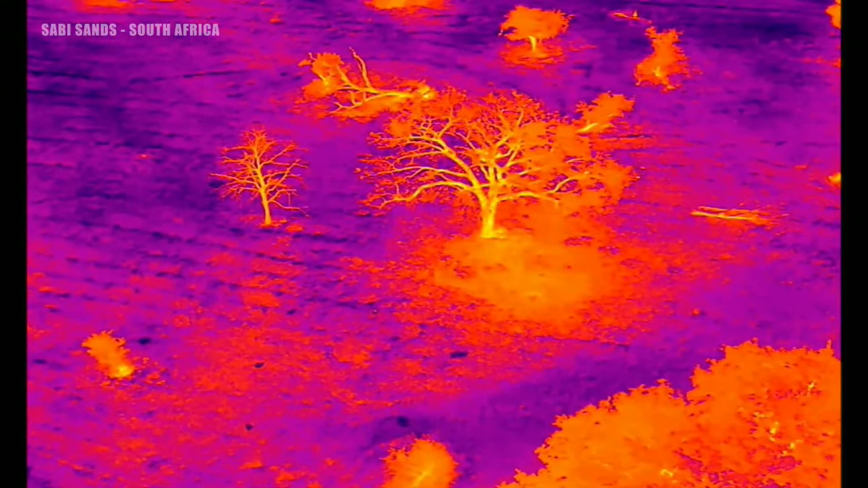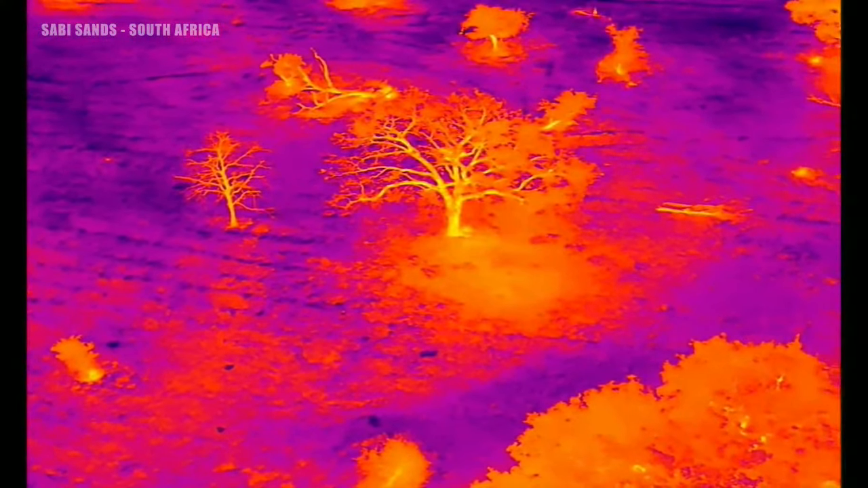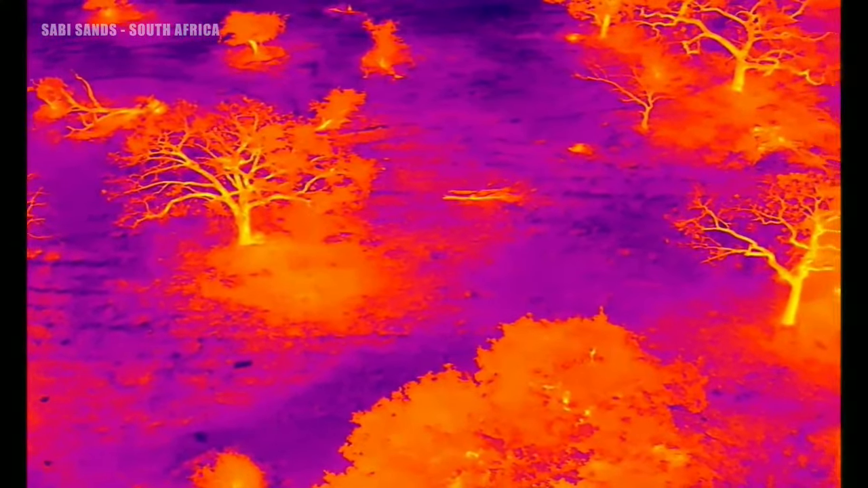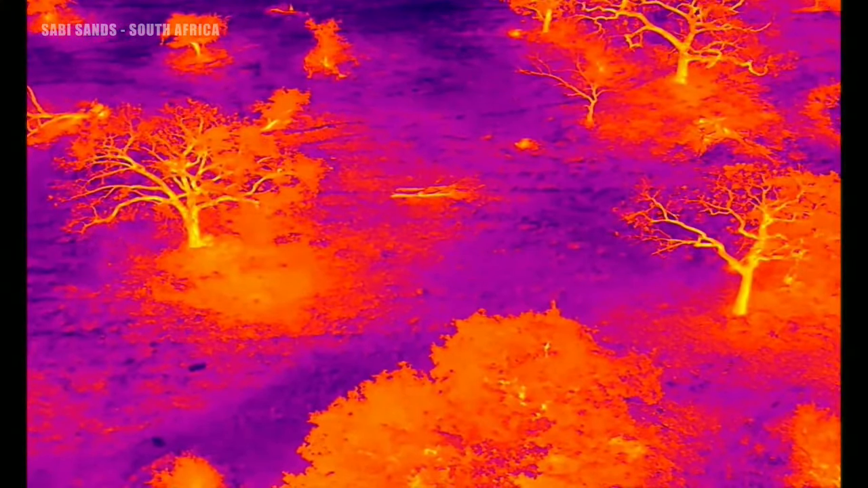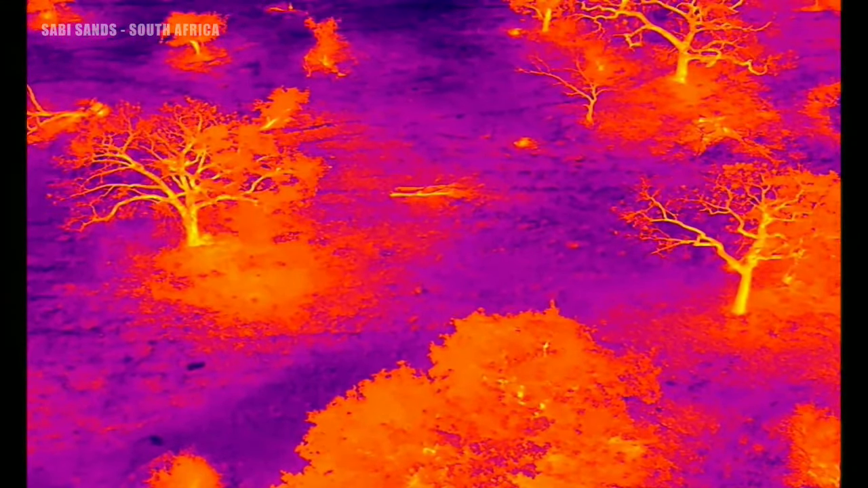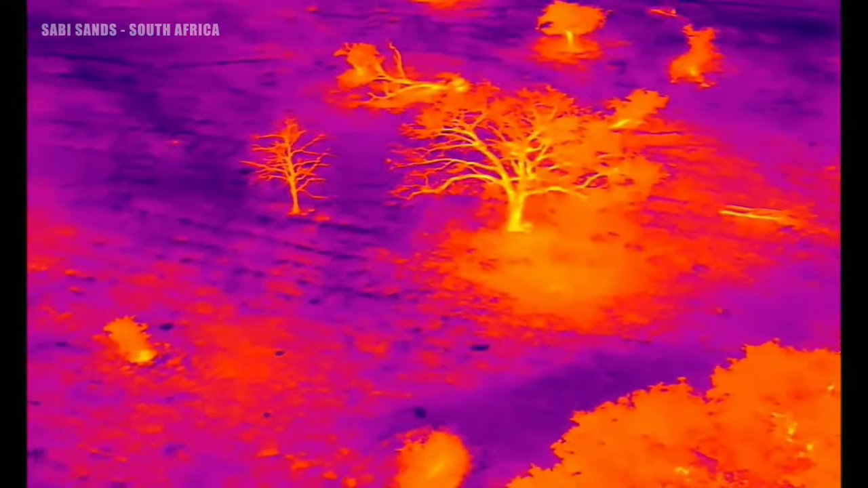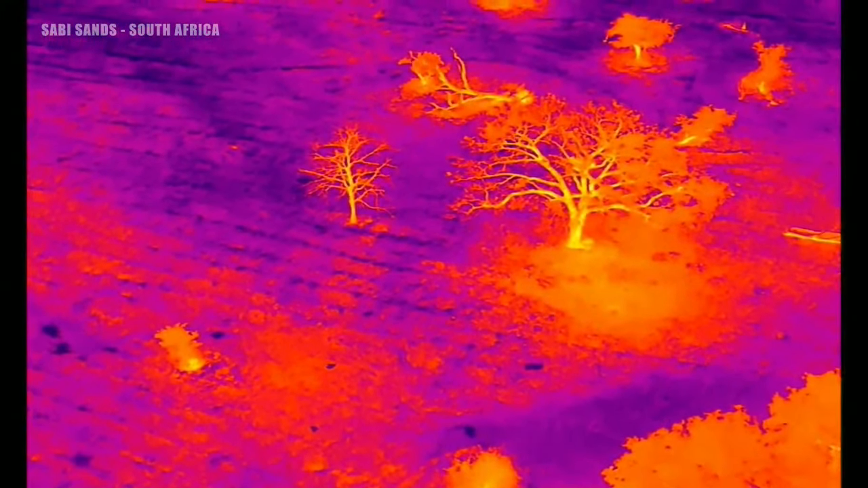Oh, we're seeing our trees here. This is a particularly open part of quarantine there, so the trees are really standing out. Okay, I don't see anything. Let's continue to move straight away from us. Maybe a little over to our right, so we make sure we're... Perfect, yeah.